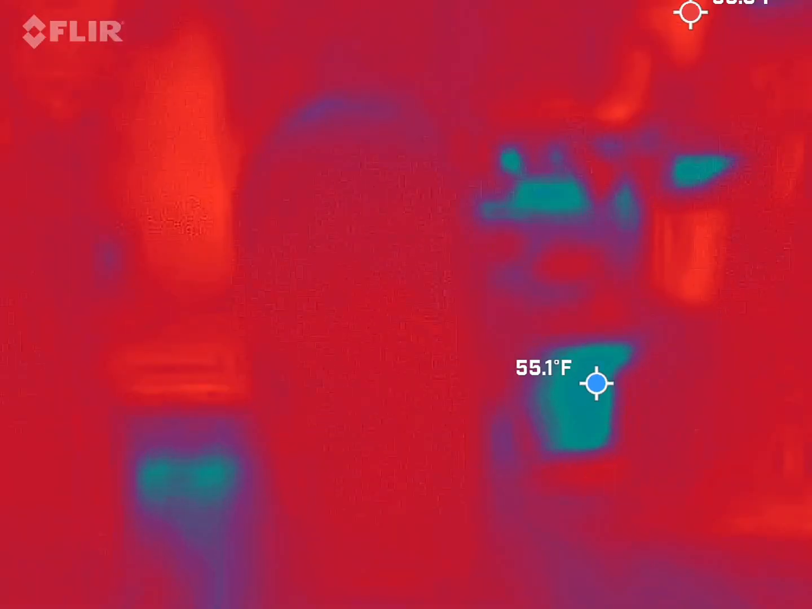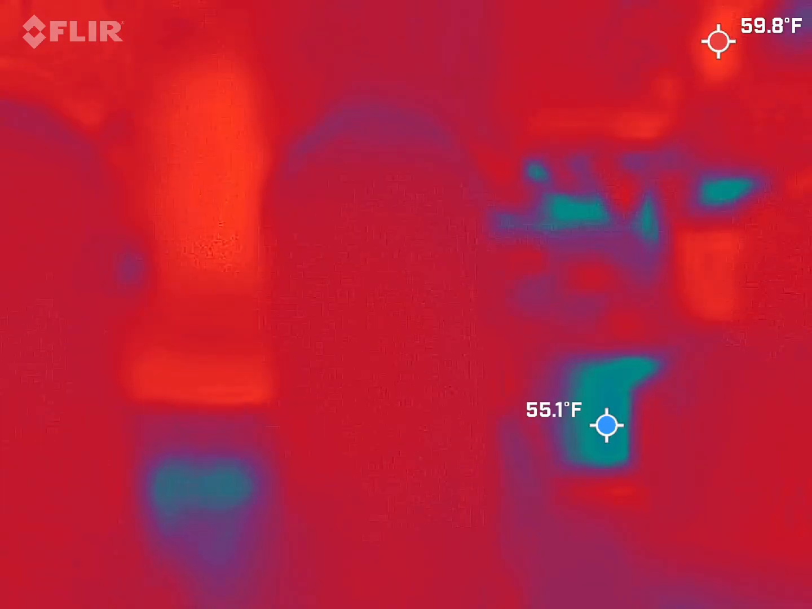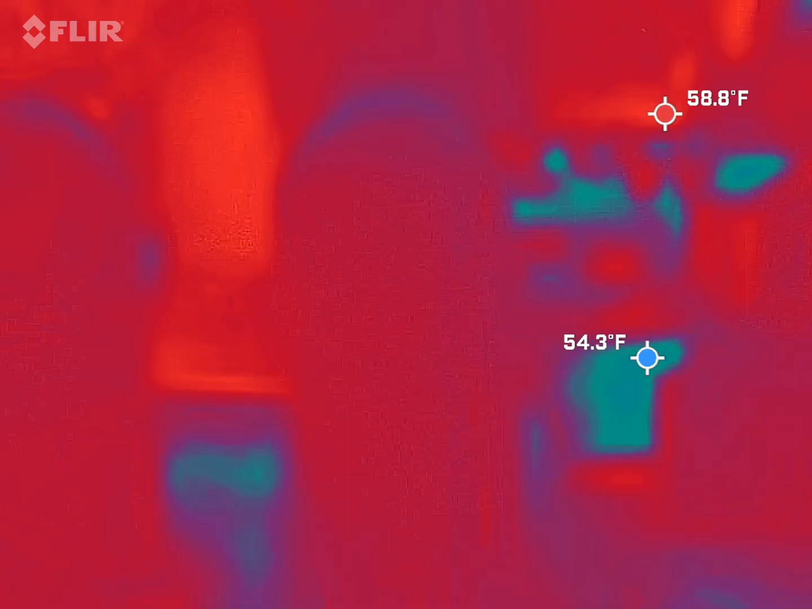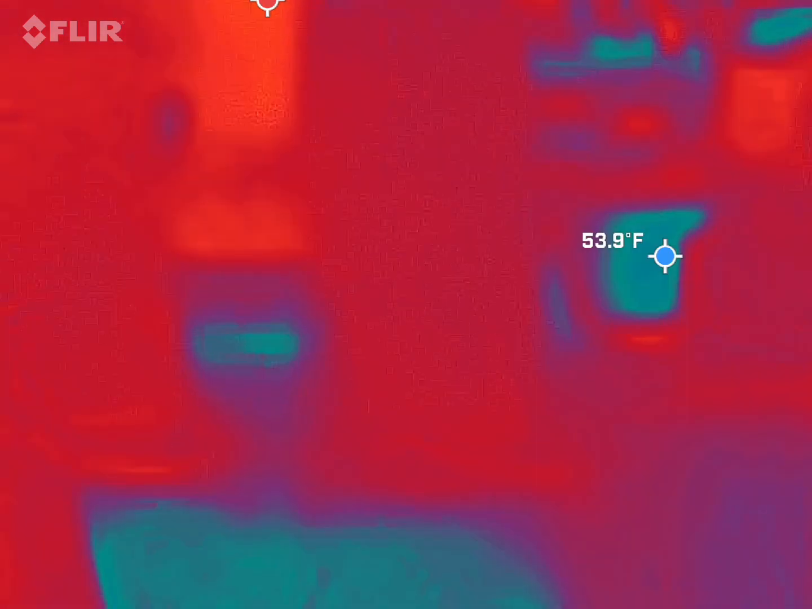Community story and weird. I saw the screen go really blue, and all of a sudden a full female form came in the side, and then it's all red again. All of a sudden. Should I tell him? If you want to tell him.